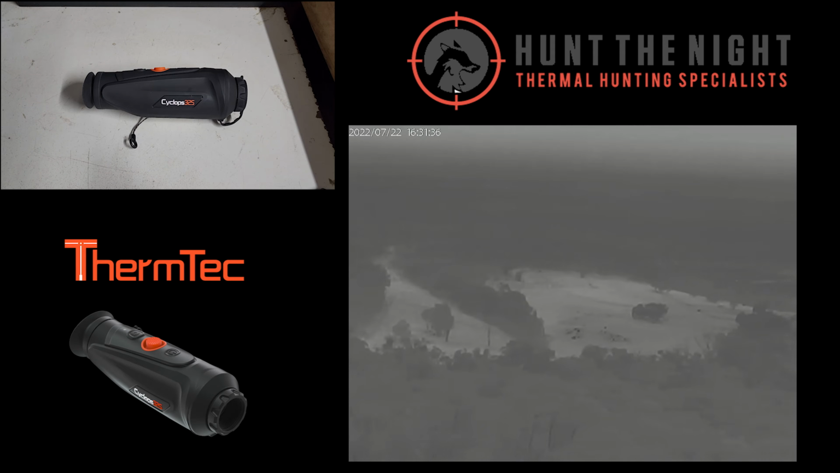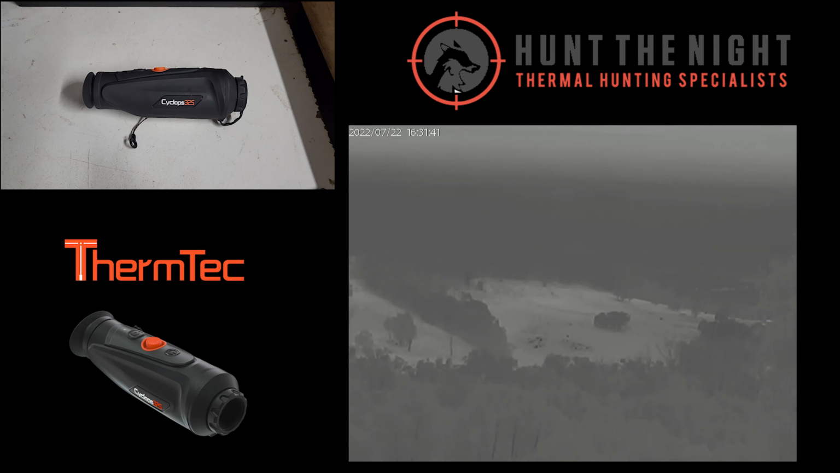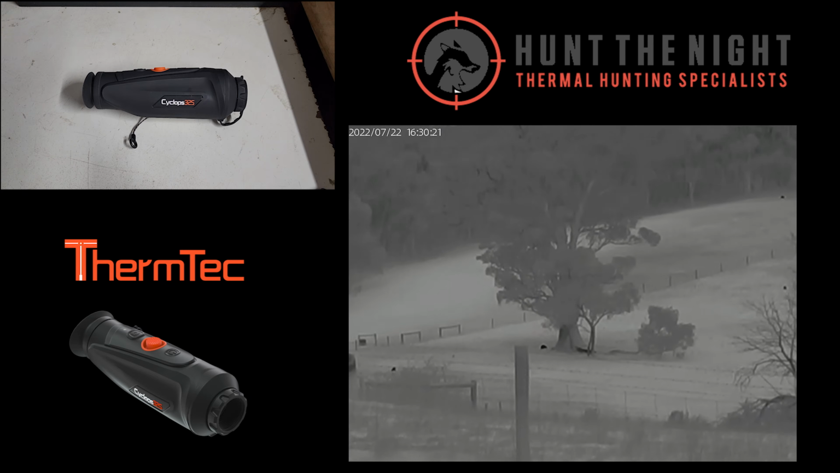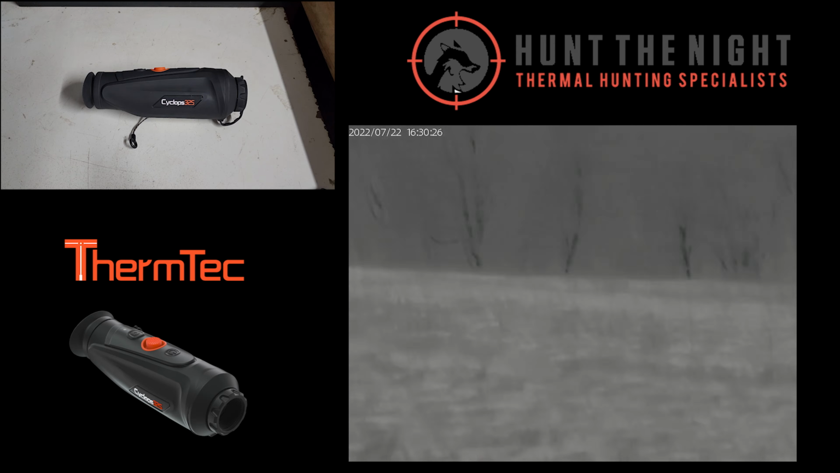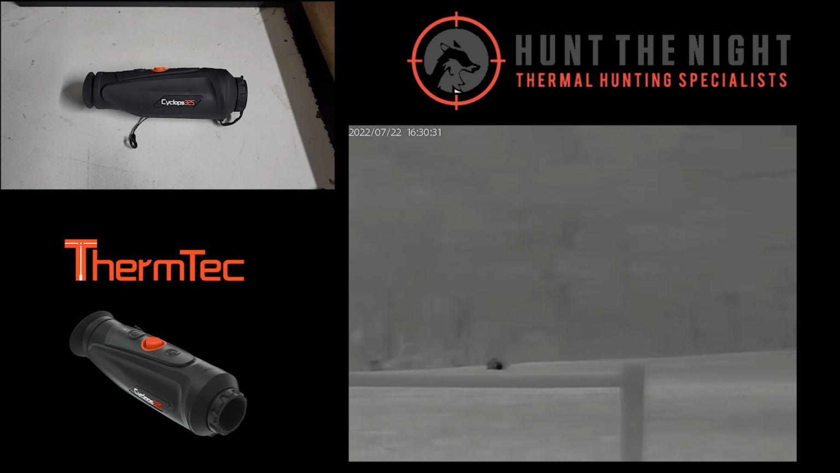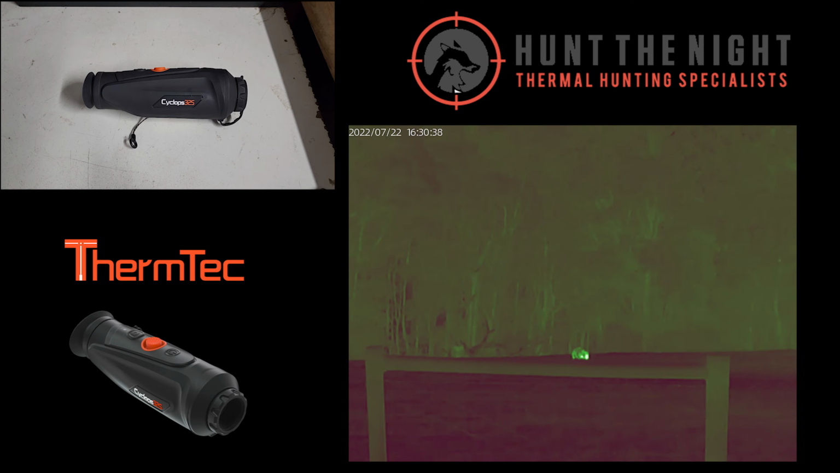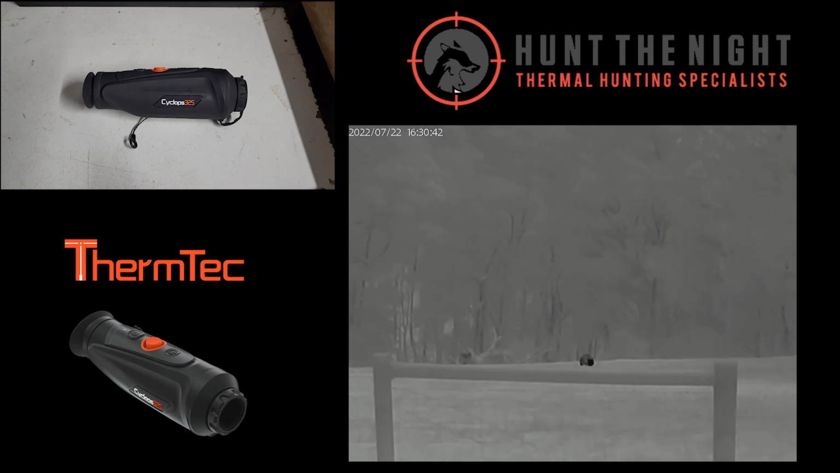There's some cows on a hill. You've got no idea they're cows. You can hardly see the heat dots, but it's over 2 kilometers away. You've got a wombat sitting up on a hill about 400 meters, and you can detect that as well. So, the detection range on these for things like pigs and roos and deer isn't too bad. You probably want to step up a little bit higher into the 35mm for foxes. You will see foxes moving around still at that kind of 400 or 500 meters, and you'll know it's a fox by the way it moves. But that's just typical of this type of